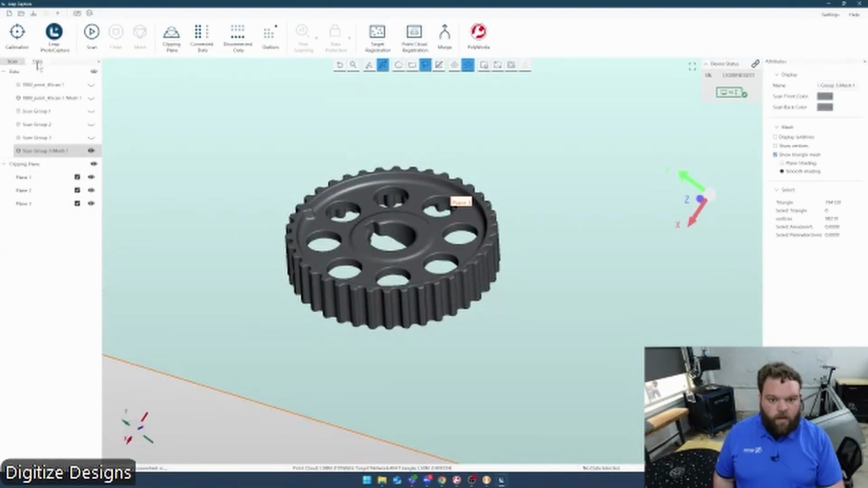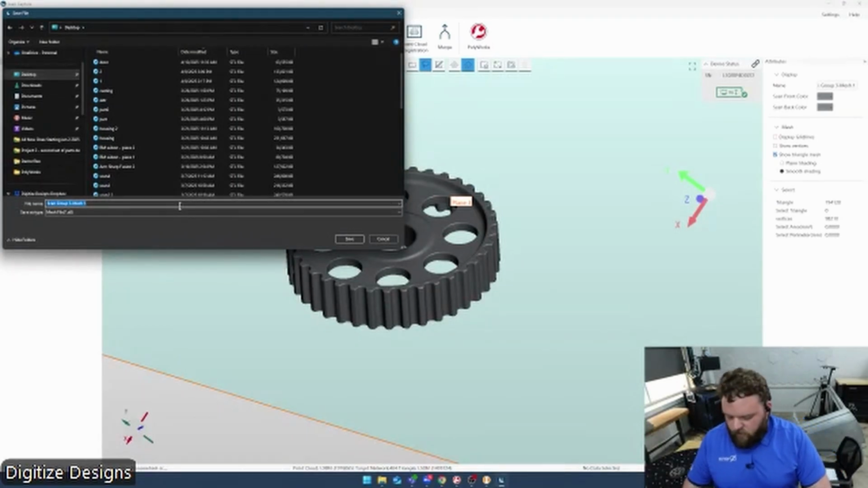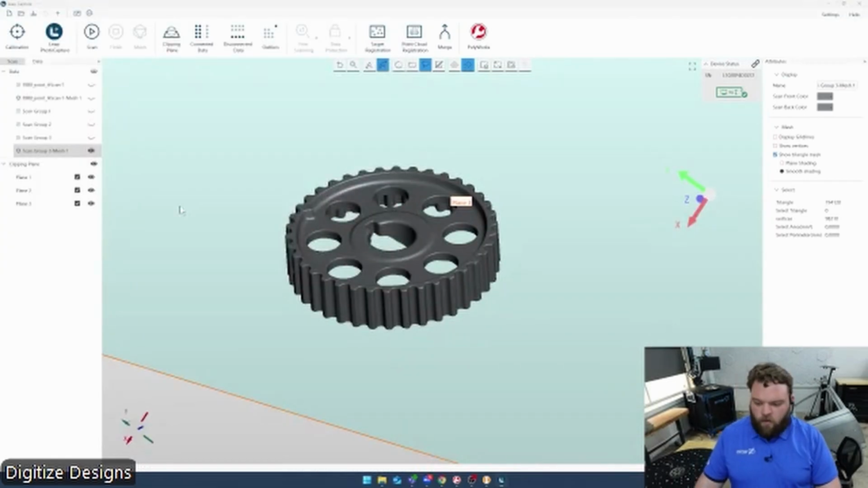Let's see if we meshed that guy, and save that off. Figure I can show you, this scanner would be great for reverse engineering. We've kind of looked at inspection so far, but I can show you a real quick bit of one or two steps you might take towards turning this into a CAD model.